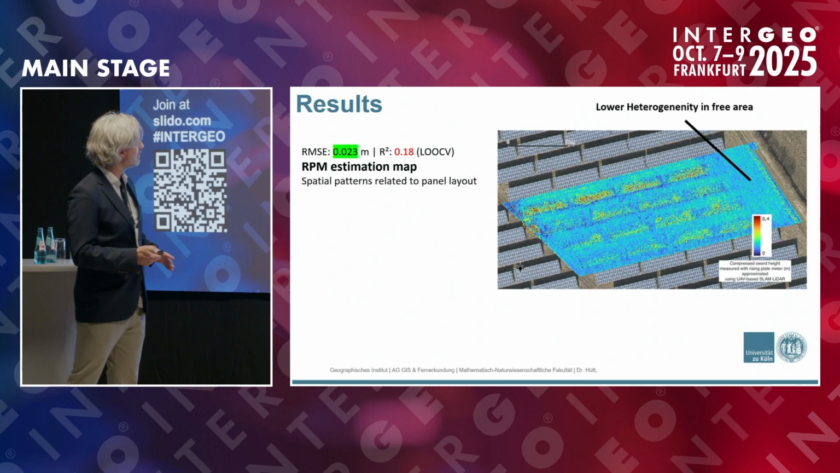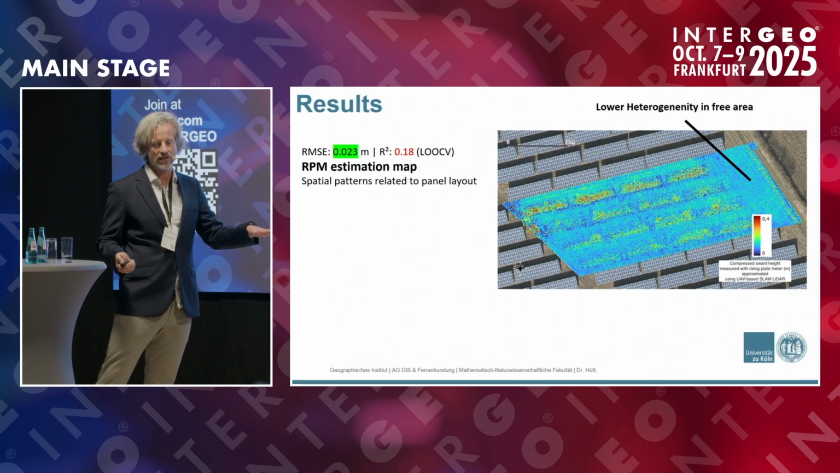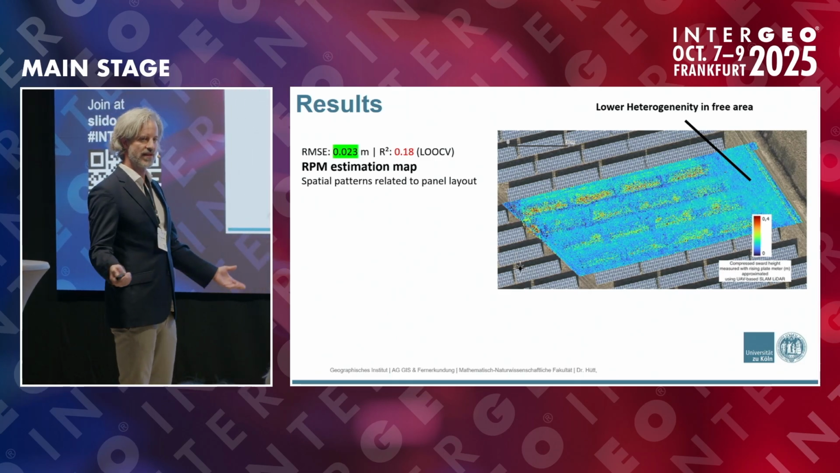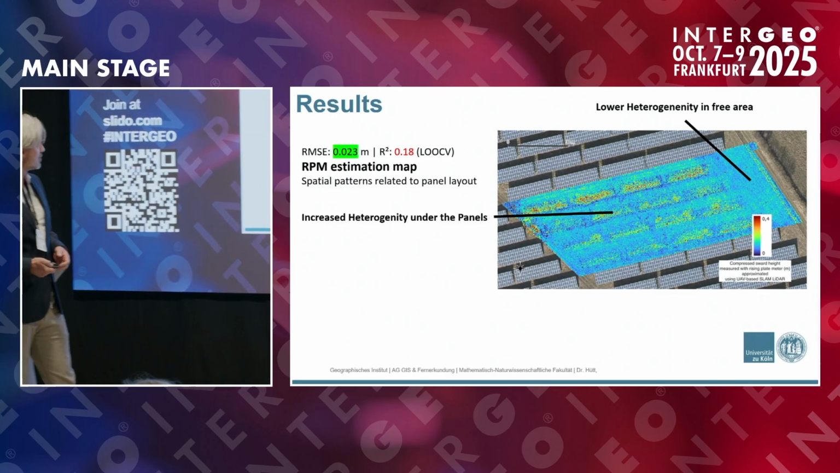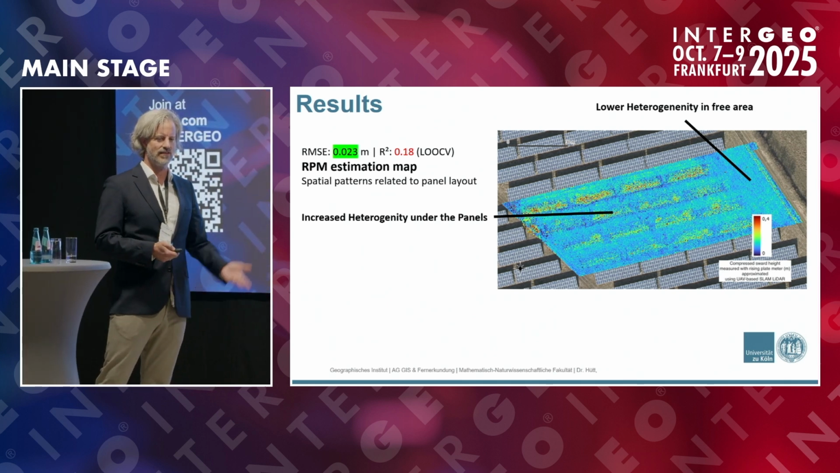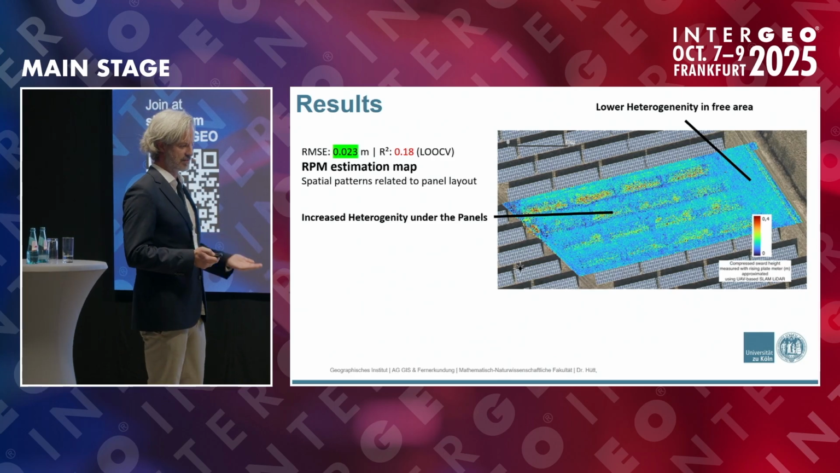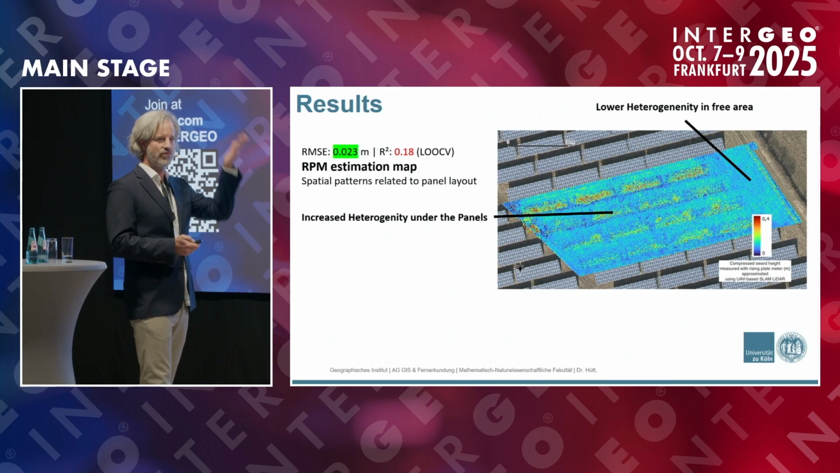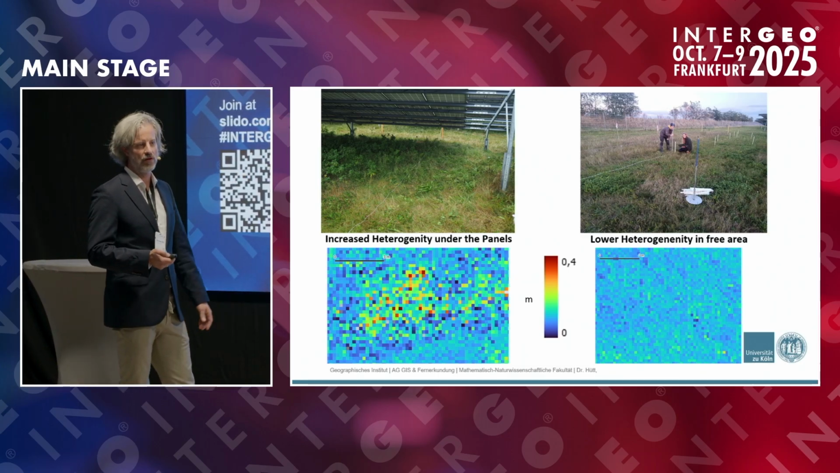One is that we have a lower heterogeneity in areas that don't have solar panels. And heterogeneity for biodiversity is always a good thing. You want a more diverse environment for biodiversity. And we have an increased heterogeneity under the panels. The plants tend to grow faster, like etiolation. If you ever grown crops at home, they sometimes tend to grow faster because they don't have enough light. They want to reach the light, so they grow faster. And we could show this spatially continuous on a map.